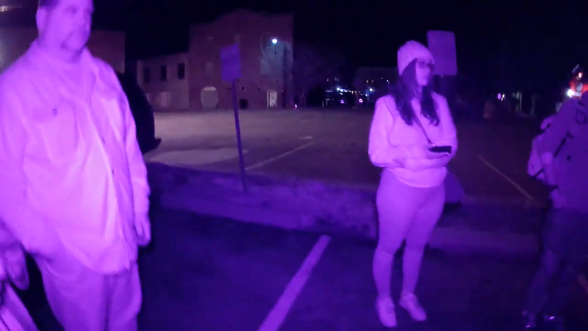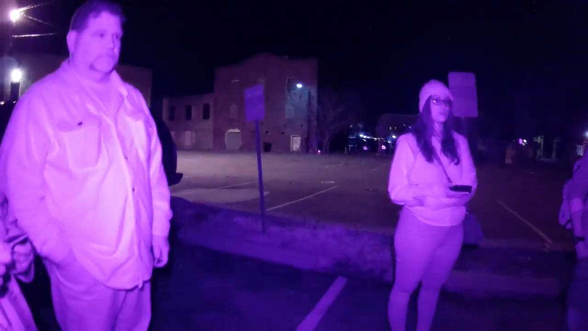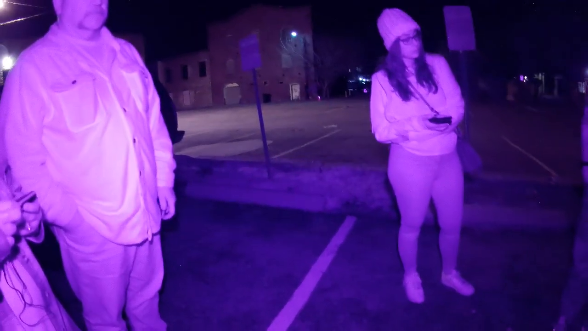Yeah. This is exactly where you're standing right now. This is the mansion that was here. This is the only photograph we have of this mansion, and this is after the Great Fire of 1861. You're looking at fire damage.